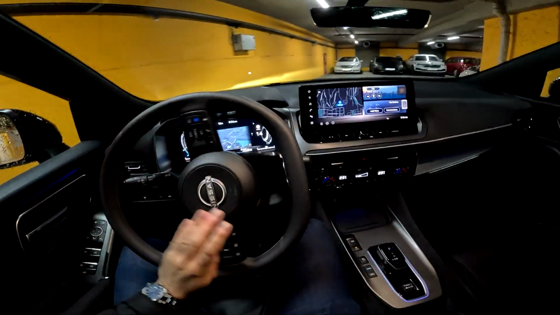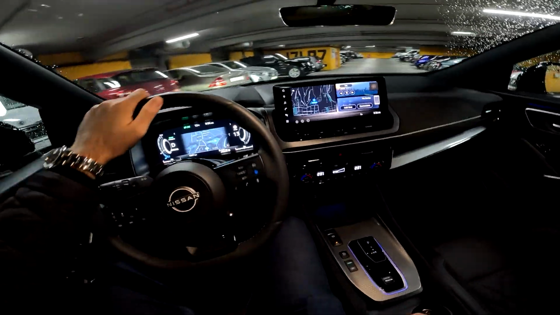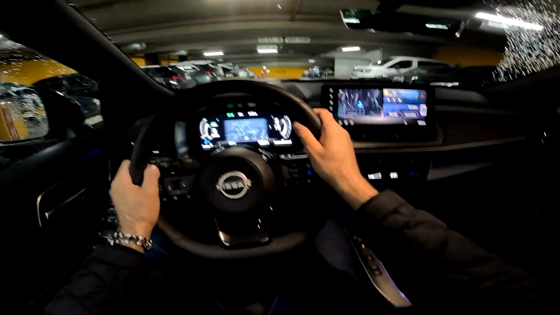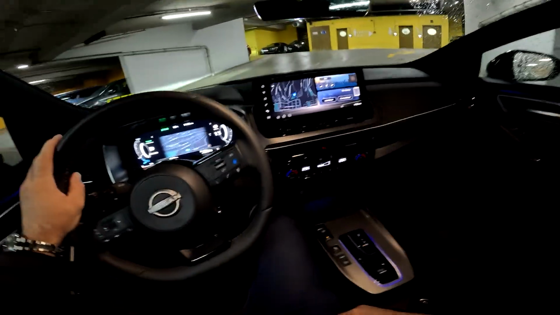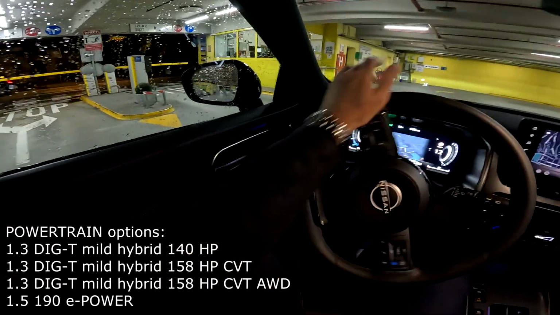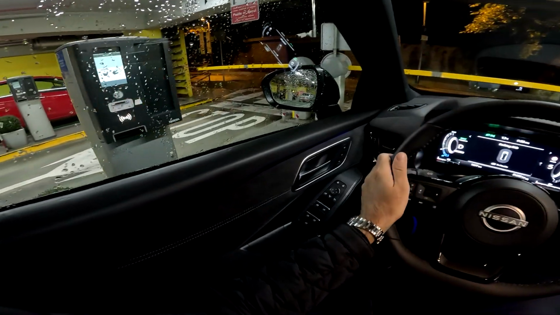So it's got a 140 kilowatt, which is 190 PS, electric motor, and yeah, that means you have some really nice accelerations, and definitely a great choice for this new Nissan Qashqai. And then there's also the mild hybrid available, but today's focus will be this one, the e-Power version.